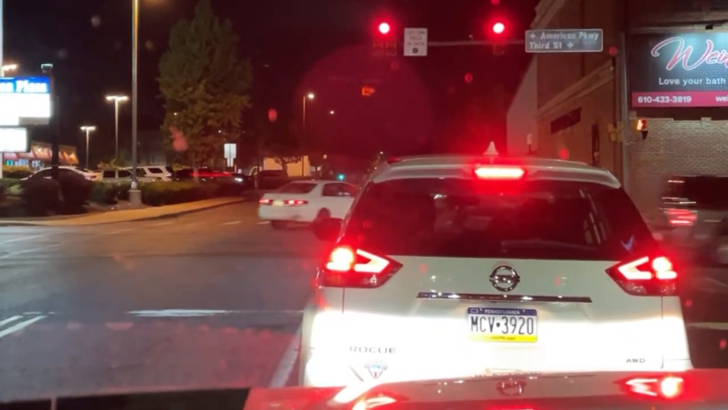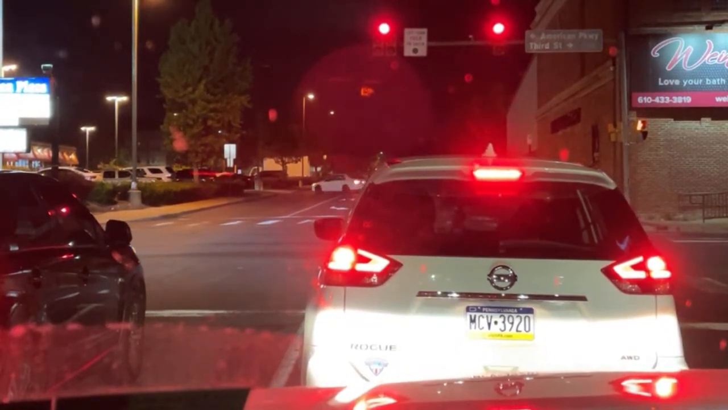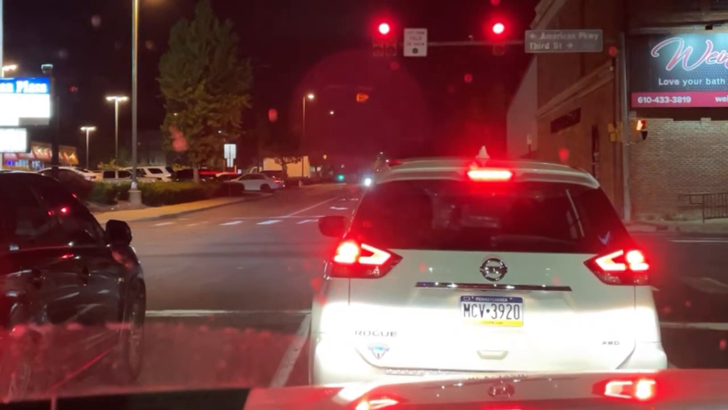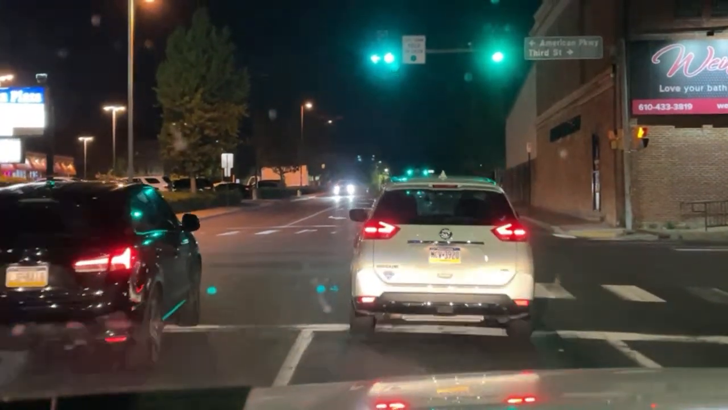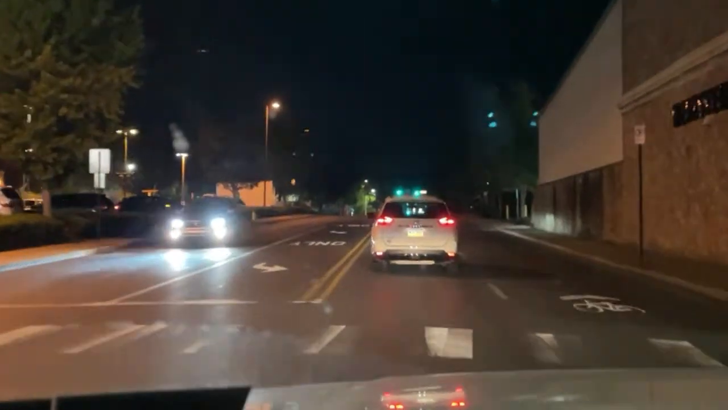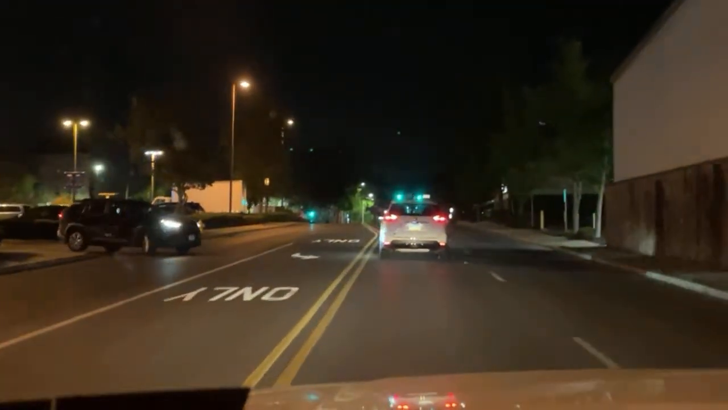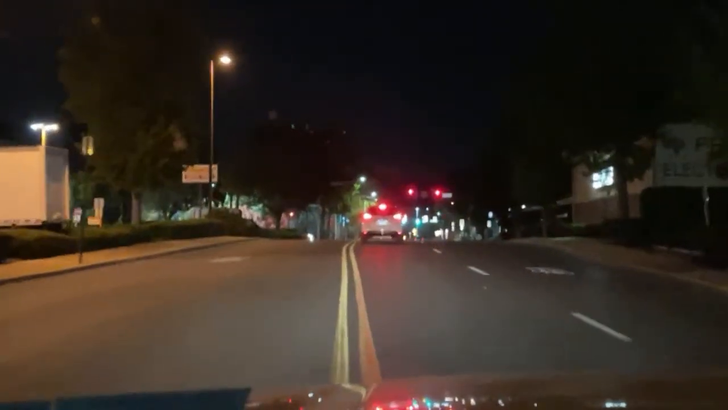Okay, she's usually at this intersection, and I don't see her unless she's in the back of Miller's truck. I didn't see her the last time we were here. I don't see her in the parking lot. I don't feel like driving in there. Yeah, she's not in there.